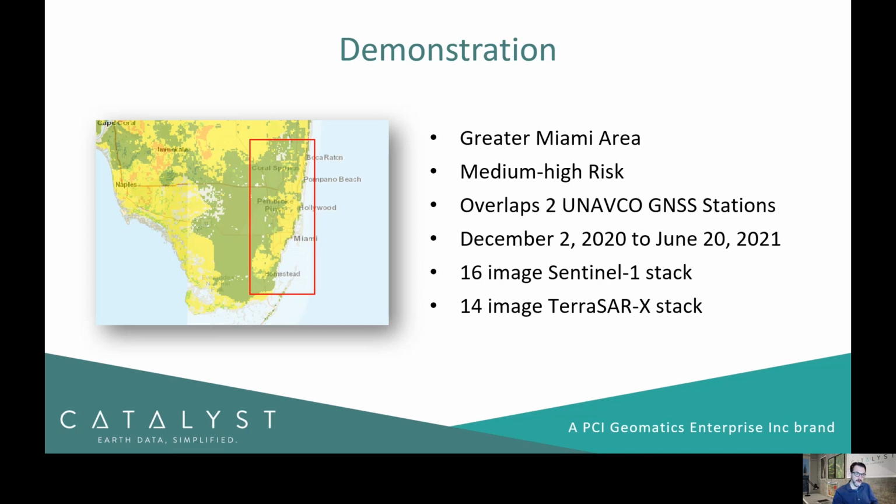The study area overlaps 2 UNAVCO GNSS stations. These are continuous monitoring stations that collect ground displacement data at a very frequent interval, roughly every 30 seconds.